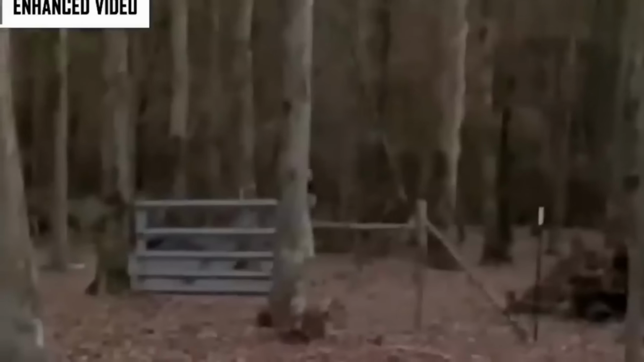In my view, while the idea of a strange creature is intriguing, the likelihood of it being a curious person or even a trick of light and shadow seems higher. In the dense woods, it's easy for the imagination to see things that might not be there.